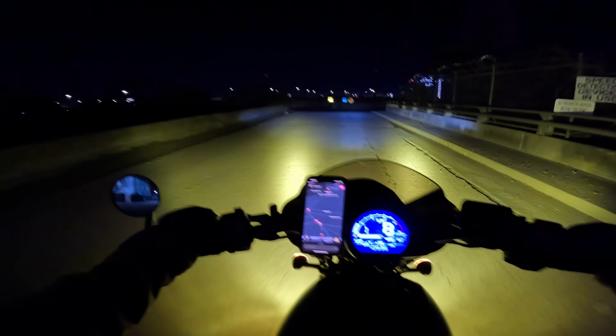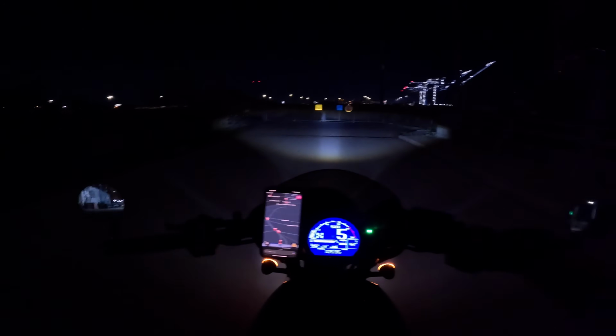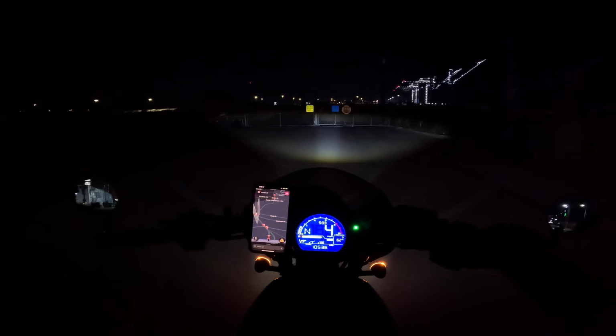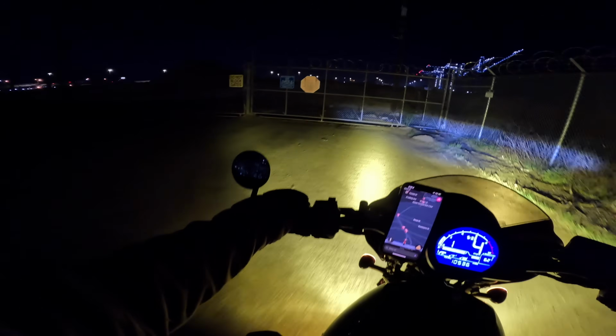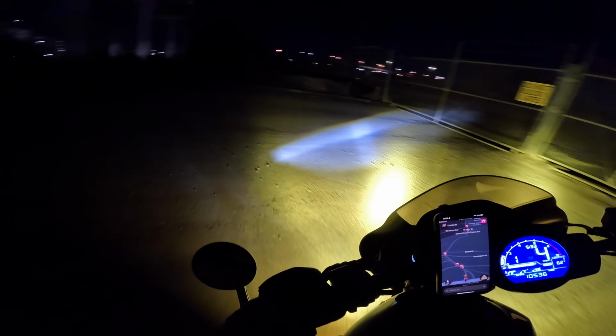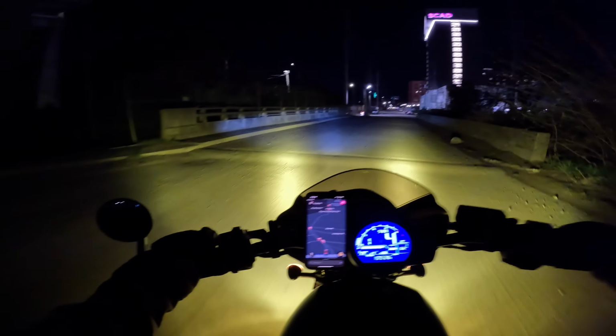Alright, this seems sketchy. You know what would make this seem even more sketchy? Turning off the fog lights and seeing how dark it actually is compared to the fog lights. I gotta be honest, boys, these fog lights are one of the best things I have done to my Rebel, because it makes night riding so much better.